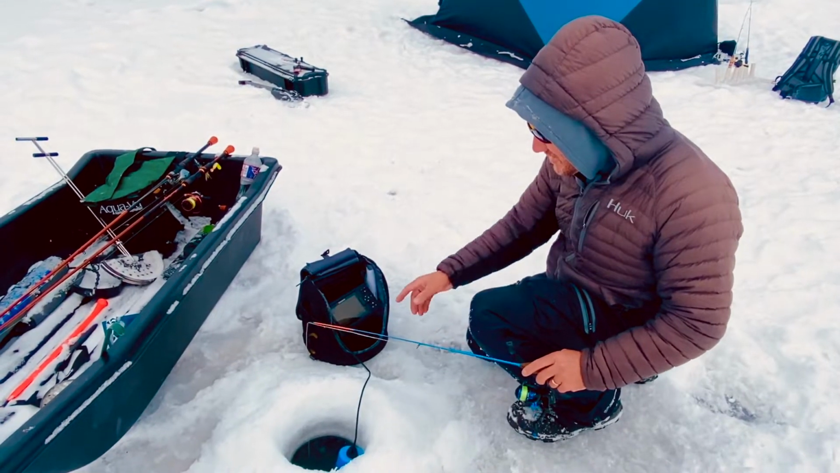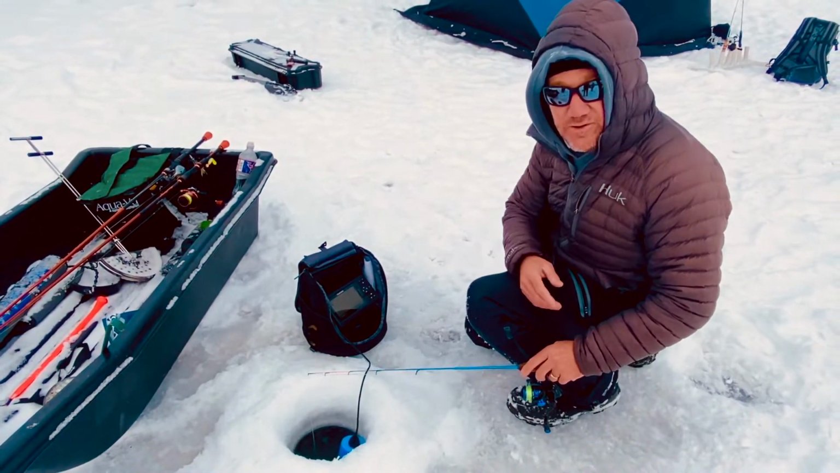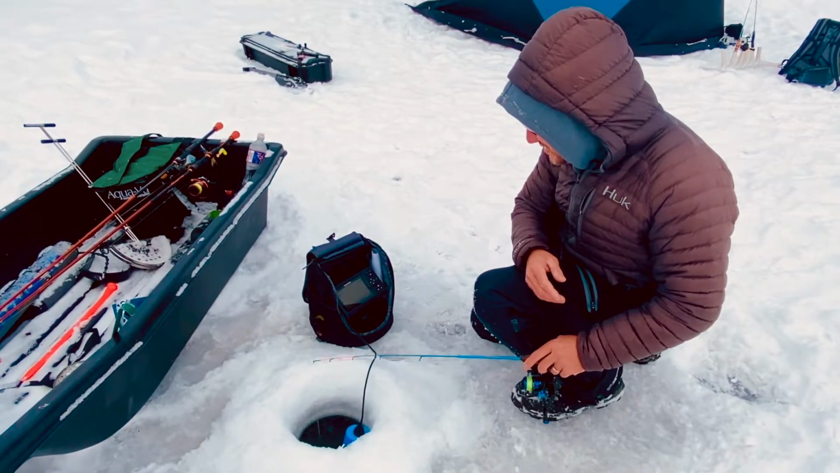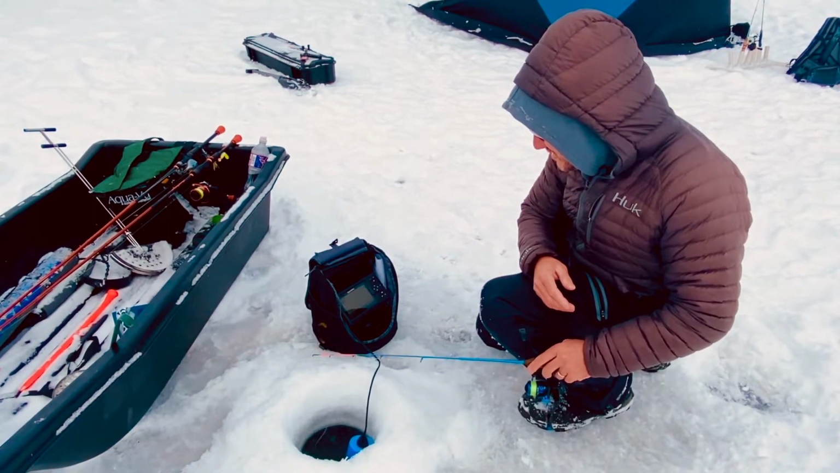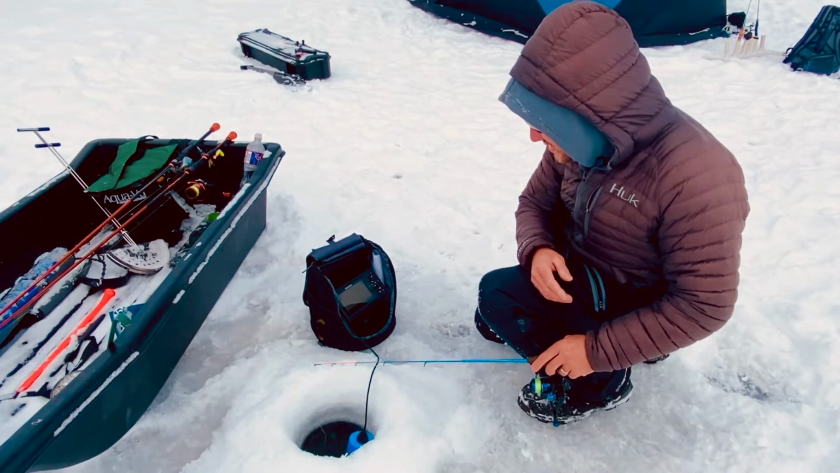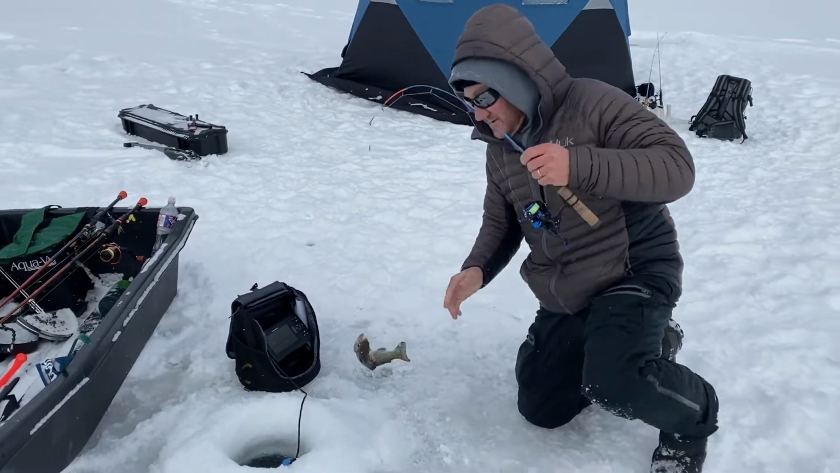And so I think we got one maybe showing up here. And it's just like we do bass fishing out in the boat. I think he's on it. He's been all over it. There it is. Another rainbow.